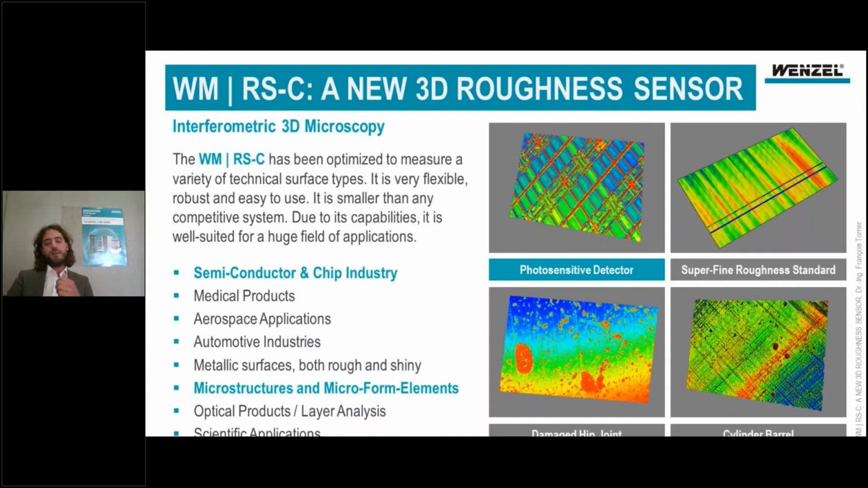Well, the sensor, the WRM RSC, has been optimized to measure a variety of technical surface types. So, I mean, it's very flexible, robust, and easy to use. And on the right-hand side of this slide, you can see several surfaces that have been measured with this microscope.